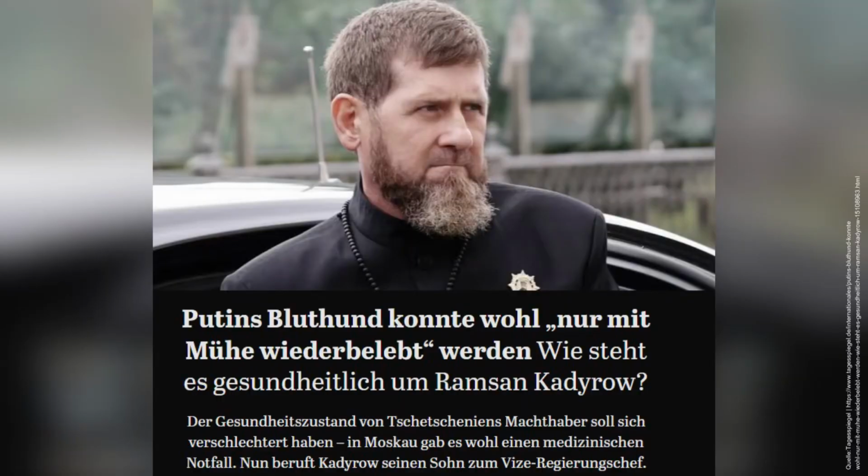In addition, Kadyrov has repeatedly asked Putin in recent weeks to be relieved of his duties and to step down from his position. The question of Kadyrov's succession is strategically relevant, since his power is based less on his abilities and more on personal loyalty to Putin, massive repression, and a close-knit family network. A sudden absence or death would create a power vacuum that Moscow would struggle to control in the short term.